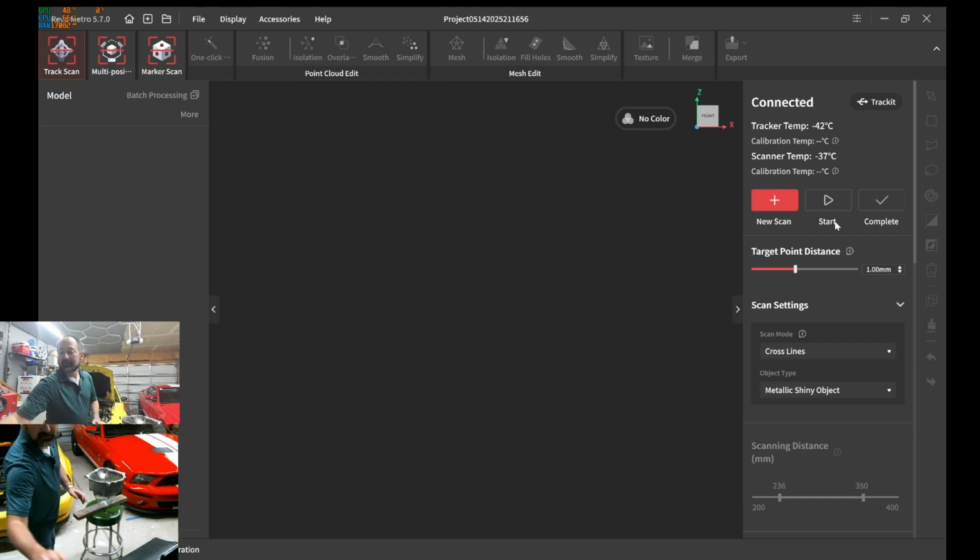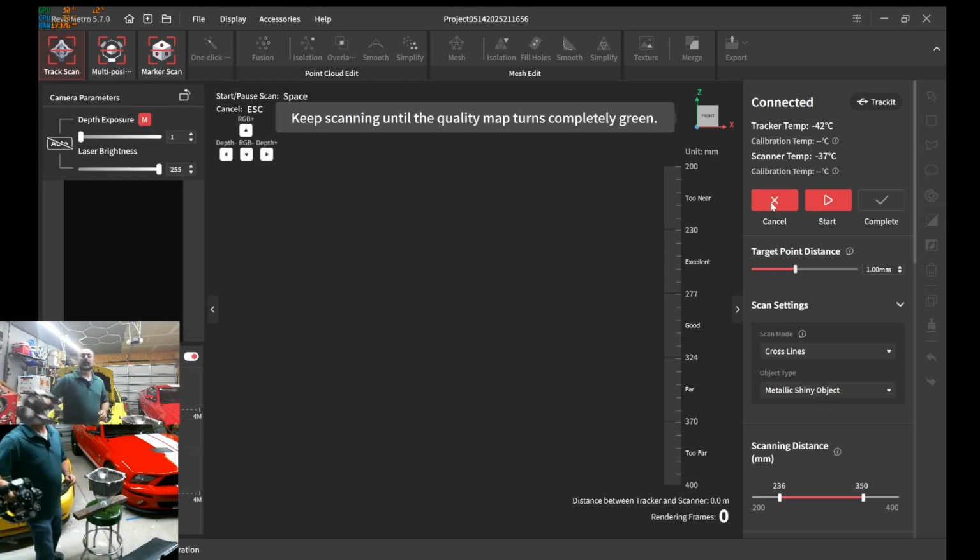All right, so let's go ahead and grab the scanner. Now, this is a Lenovo Legion 5i Pro, something like that. I am using two video feeds, displaying on a 50-inch 4K monitor, and then I'm also scanning for this demonstration.